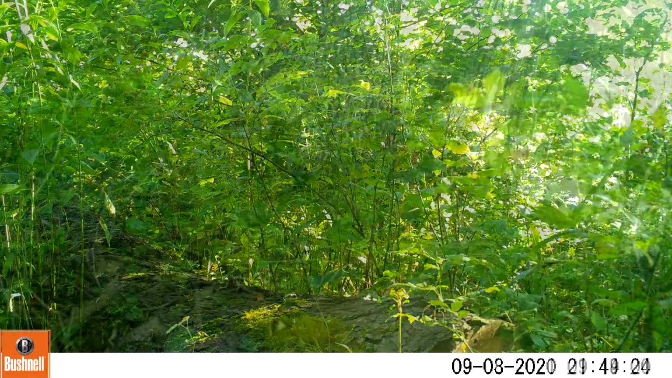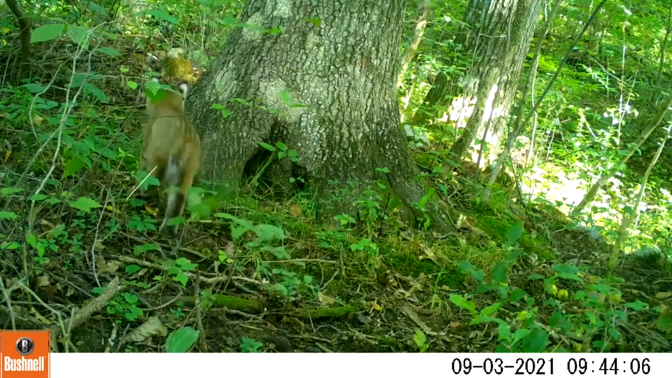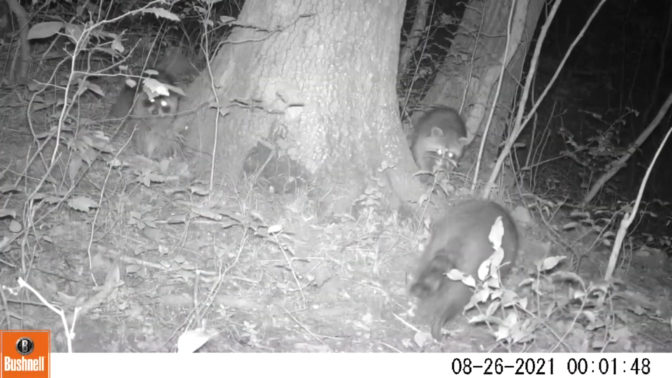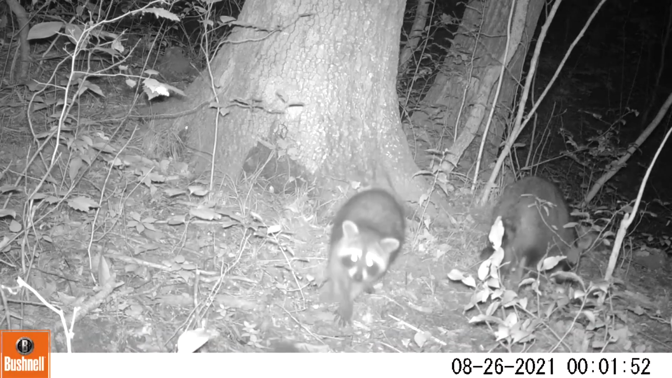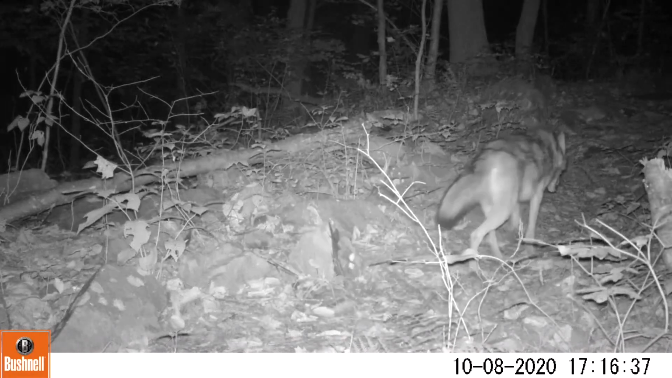There are also a number of bobcats out there, which is just so cool to be able to see them doing their thing in the wild. Believe it or not, these little cats are actually able to take down healthy adult deer. They mostly prey on smaller animals though. There are huge families of raccoons that live out there, and they actually have a really interesting social structure, which is fun to watch.